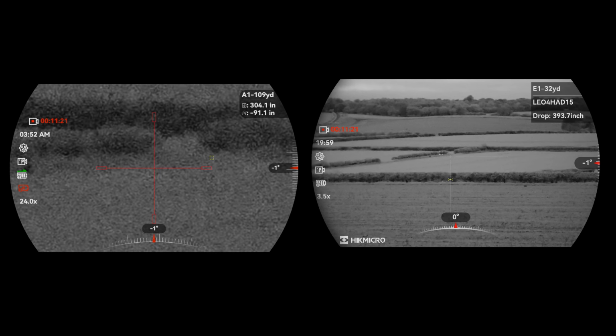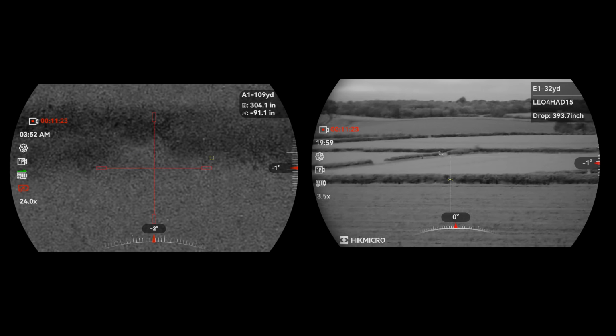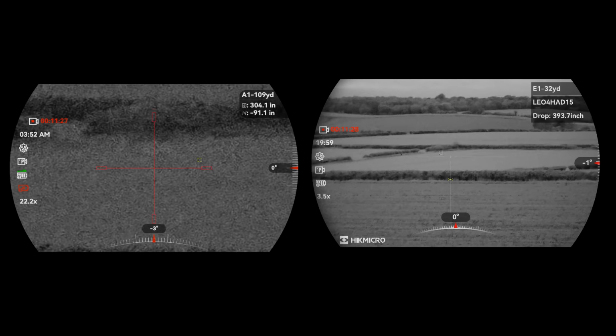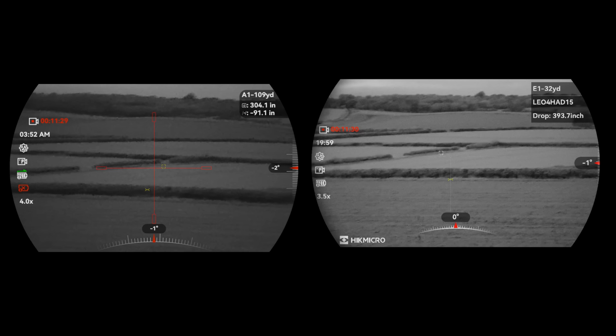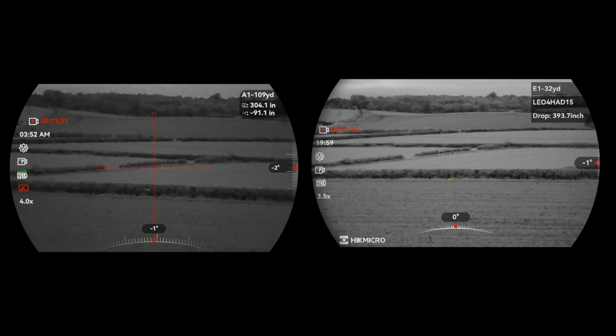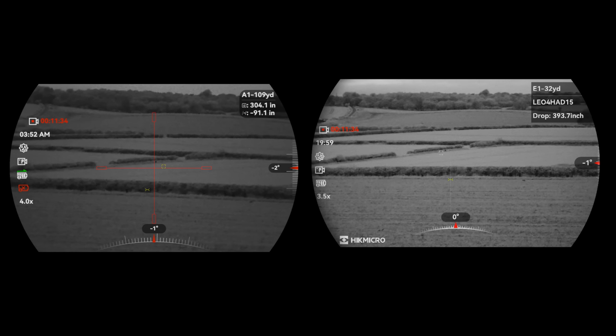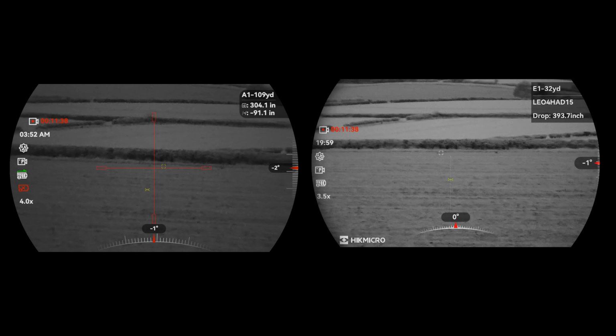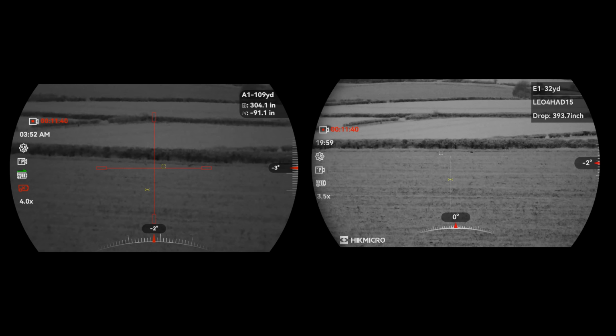Again, sometimes it's easier. Higher mag is something you get used to. Okay, we've got some rabbits coming out now.